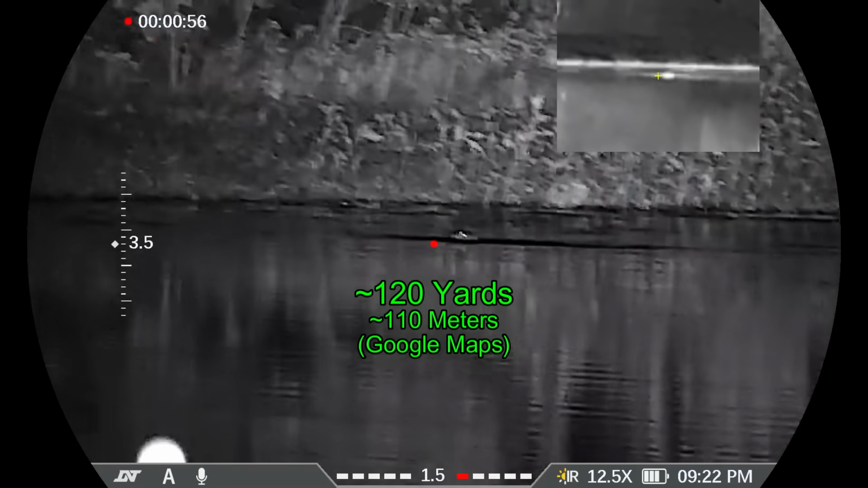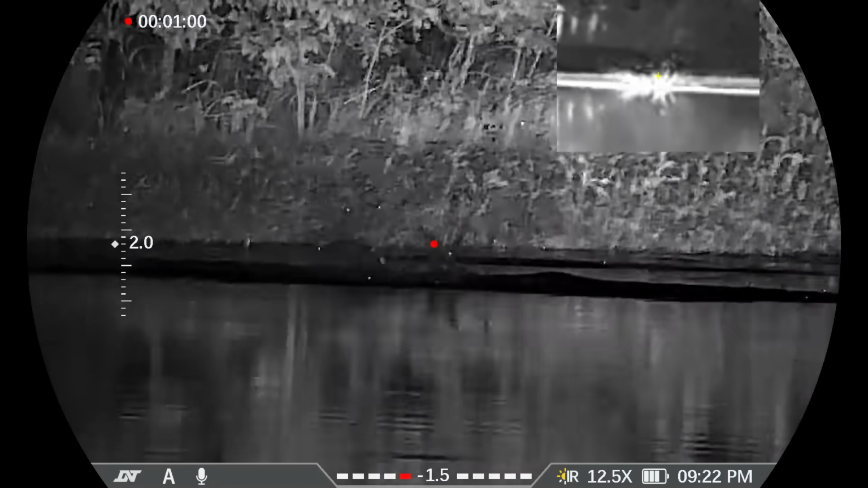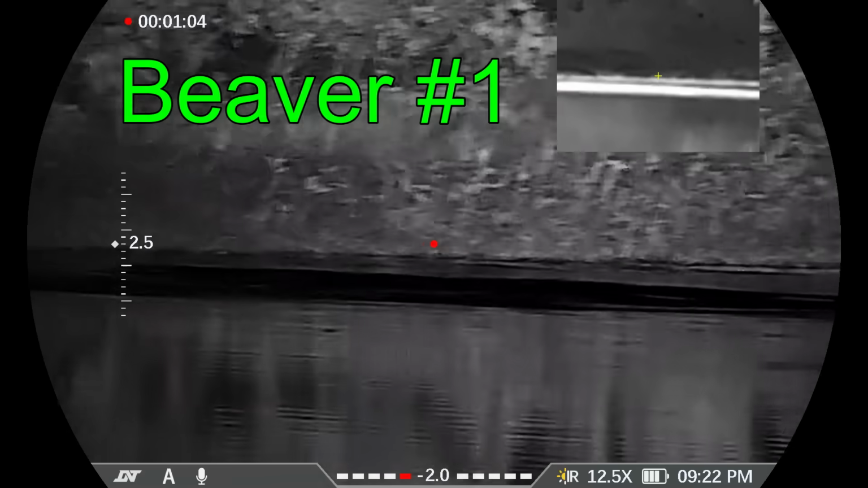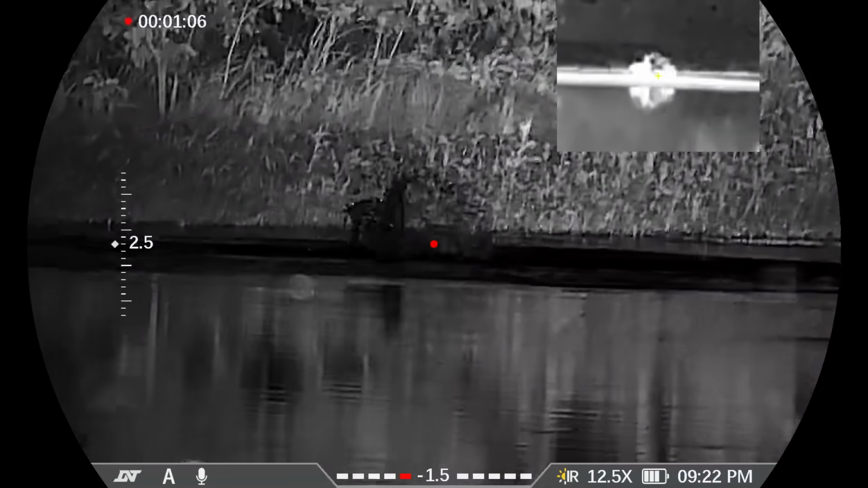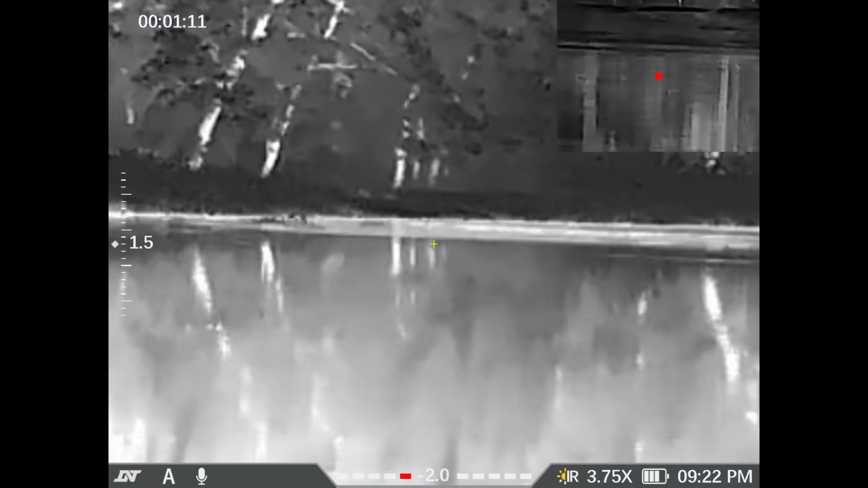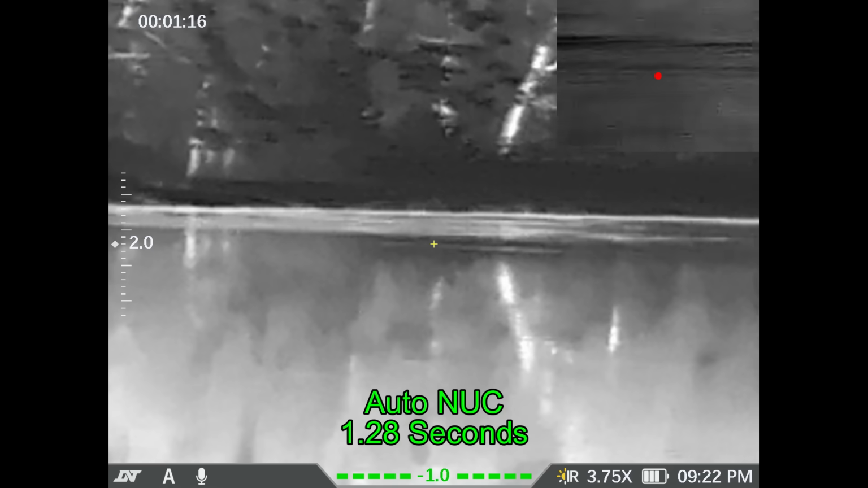Alright, at this point he's moving even with me across the lake at 120 yards. Nice connecting shot. And we won't be seeing beaver number 1 again either. All done.